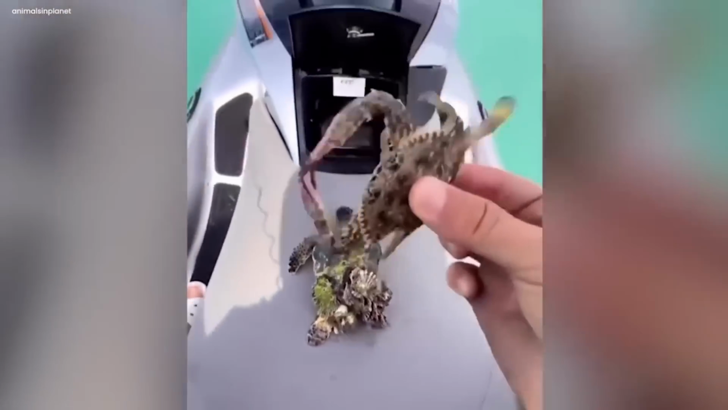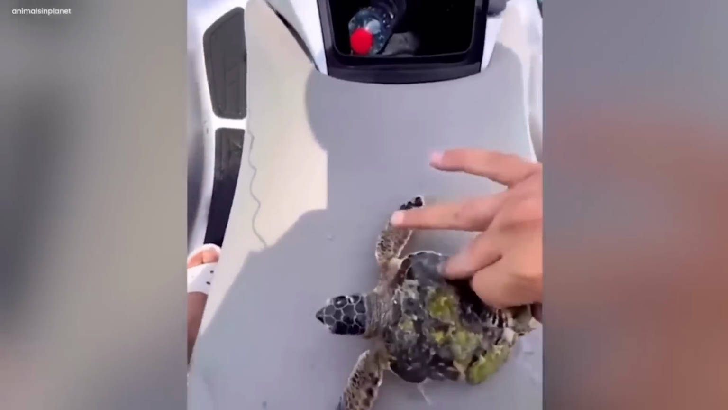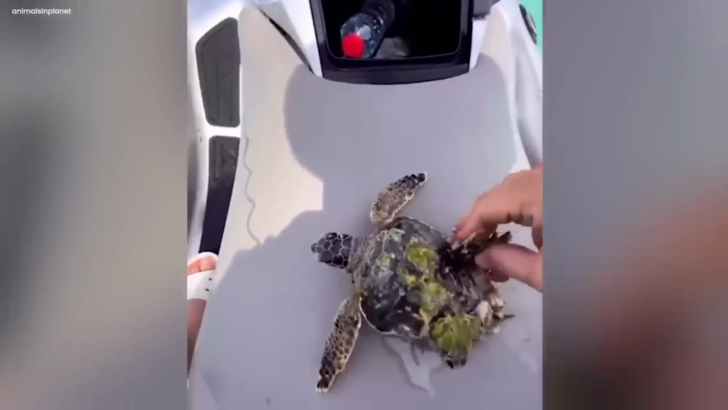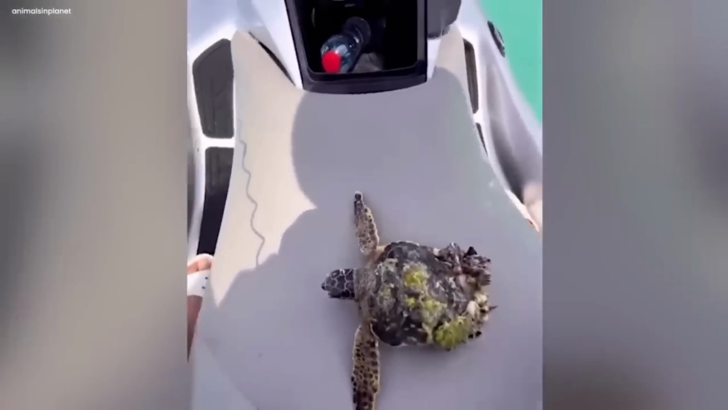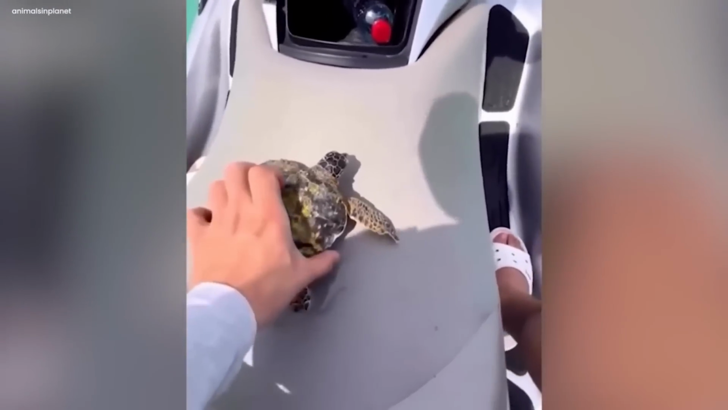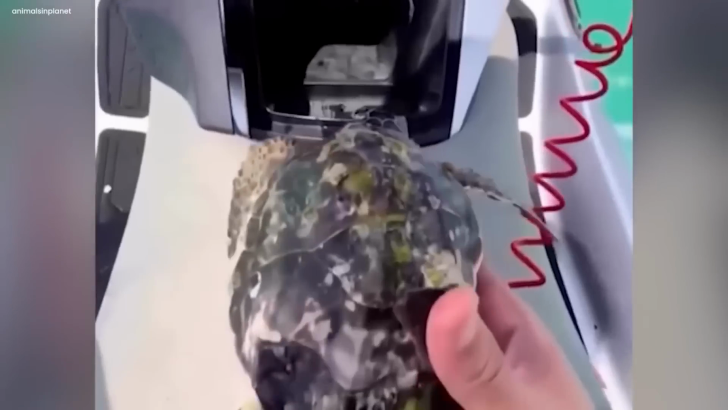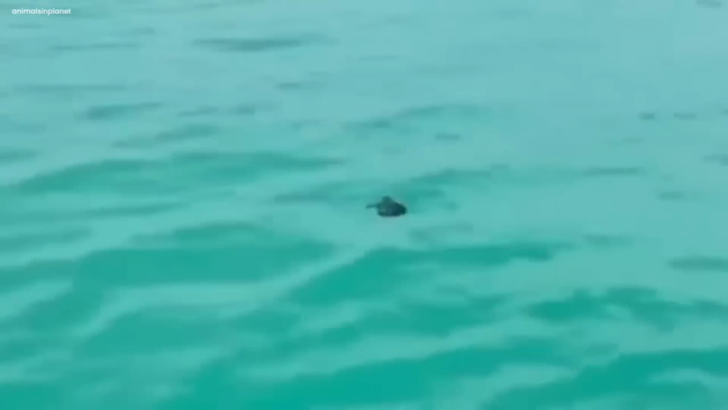With gentle hands, he started removing the pesky crabs from the turtle's shell one by one. The camera caught every detail of the man's focused expression, and the tiny crabs scuttling away. As the last crab was lifted off, the man smiled at the camera, triumphant in his mission to help the sea creature. With great care, he returned the turtle to its natural home, gently placing it back into the cool, refreshing water. The turtle, free from its unwelcome guests, swam away happily, and the man on the jet ski watched with satisfaction.